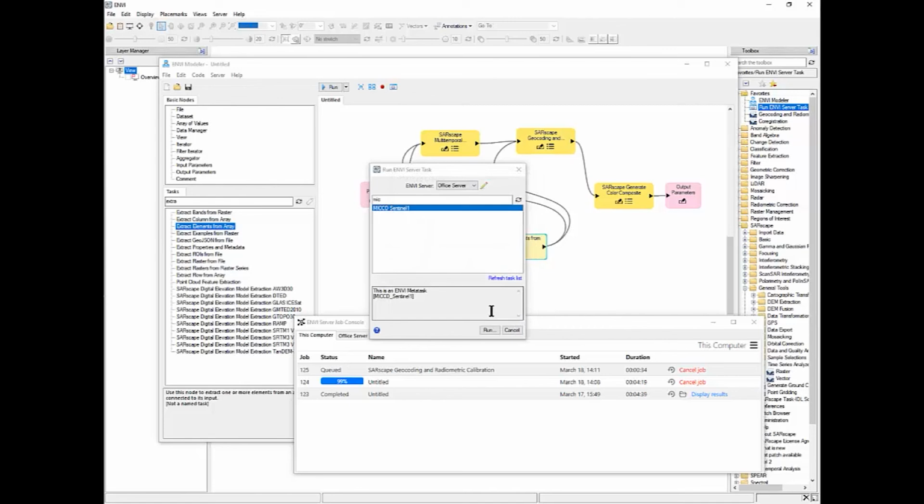So building a federation of ENVI servers, adding capabilities to process data to my enterprise, to my desktop environment.